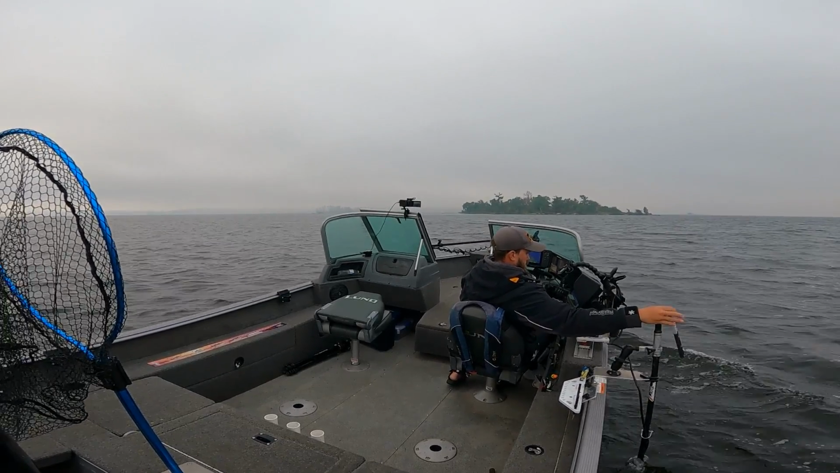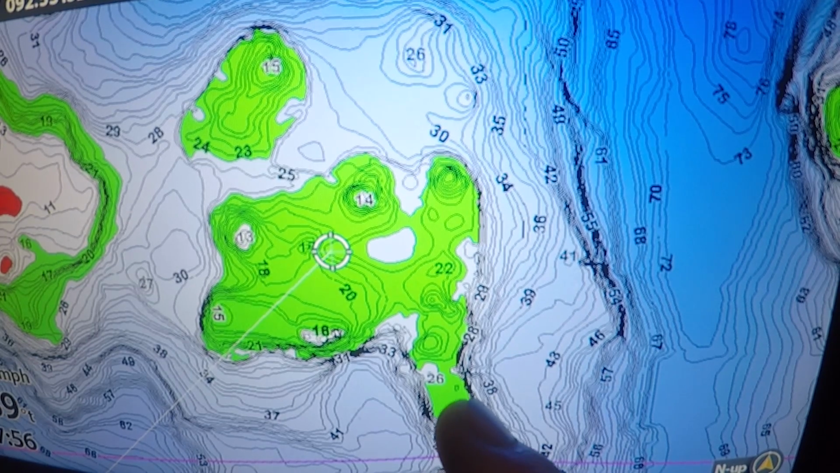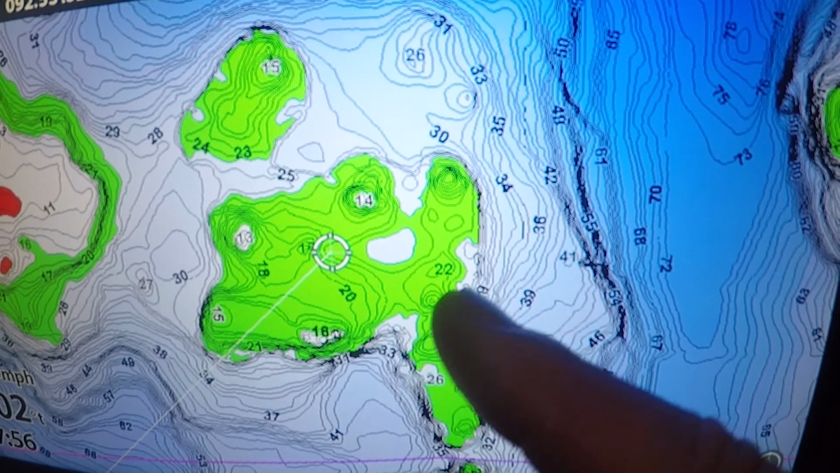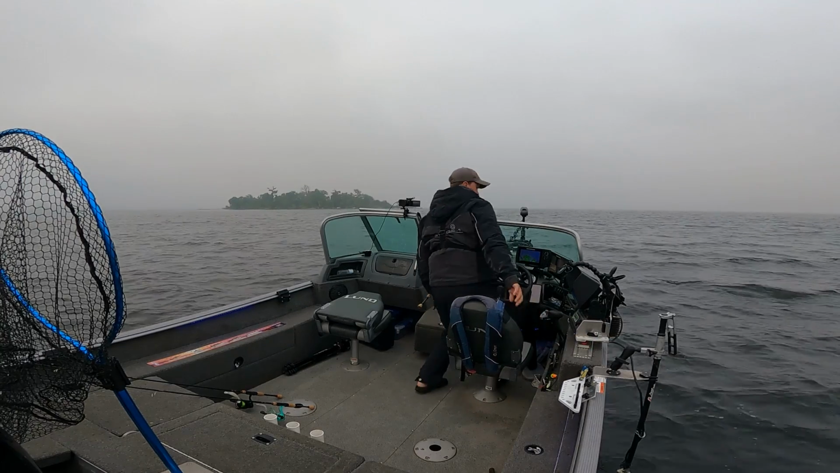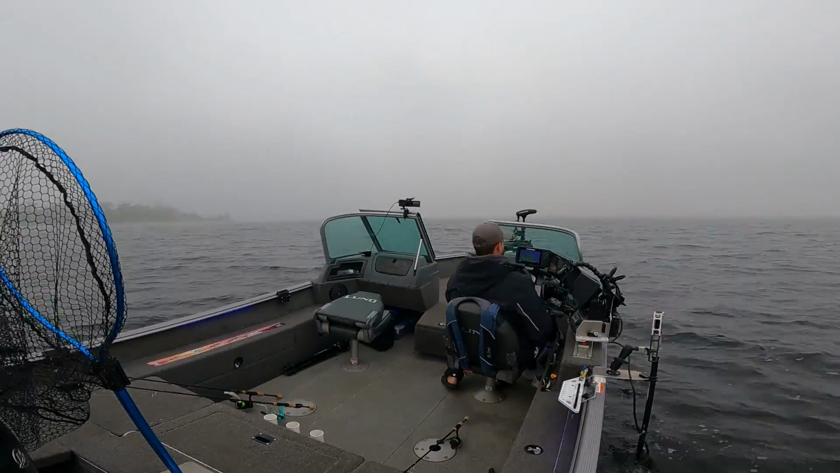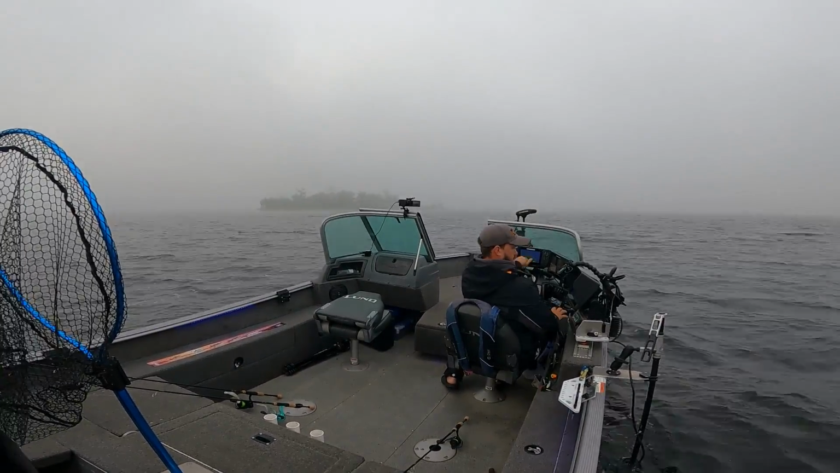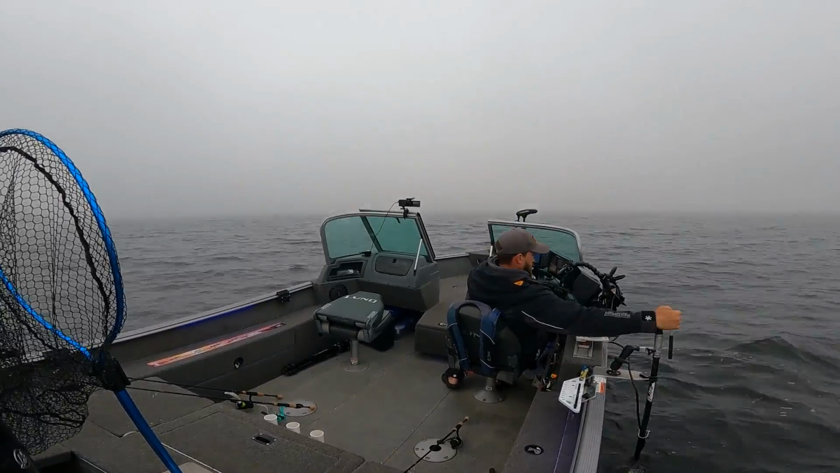I'll be scanning with my live scope. I might drive out, check out this point right here. And if I don't see anything, just keep driving over. And then there might be a group of fish on this one right here. Once I see those, I put it in reverse so I don't drive over those fish and spook them. And I immediately hit spot lock. Sometimes I might have to readjust depending on what the wind is doing, because I don't want to be losing where these fish are. I want to be able to make accurate casts to them.